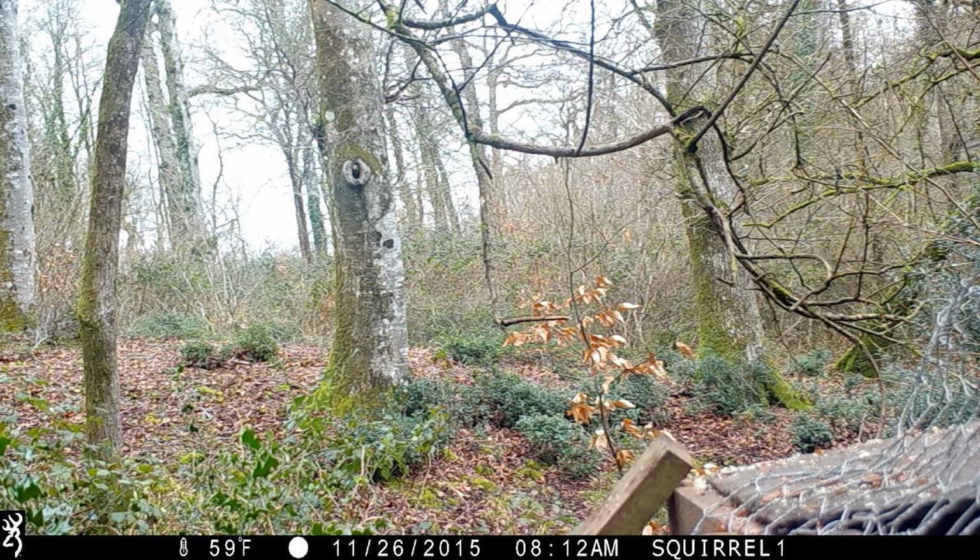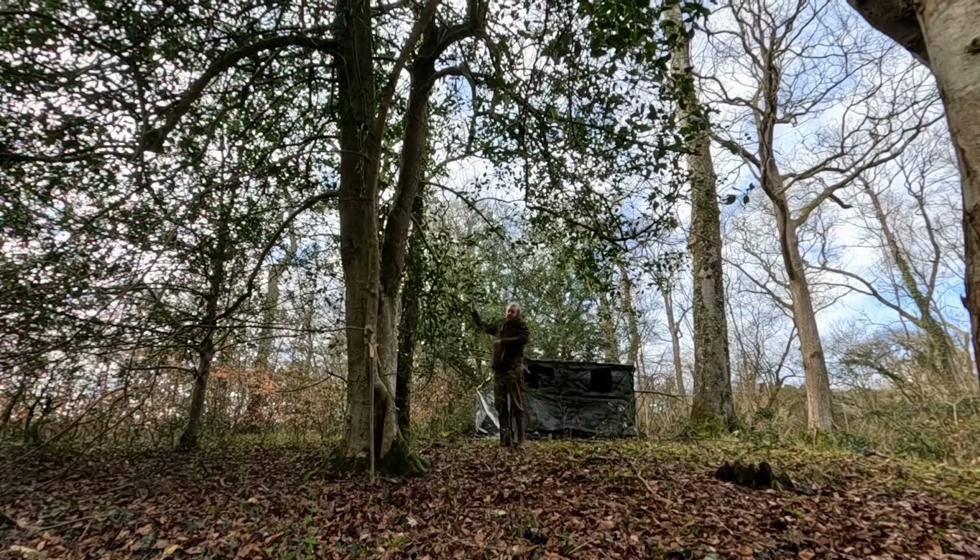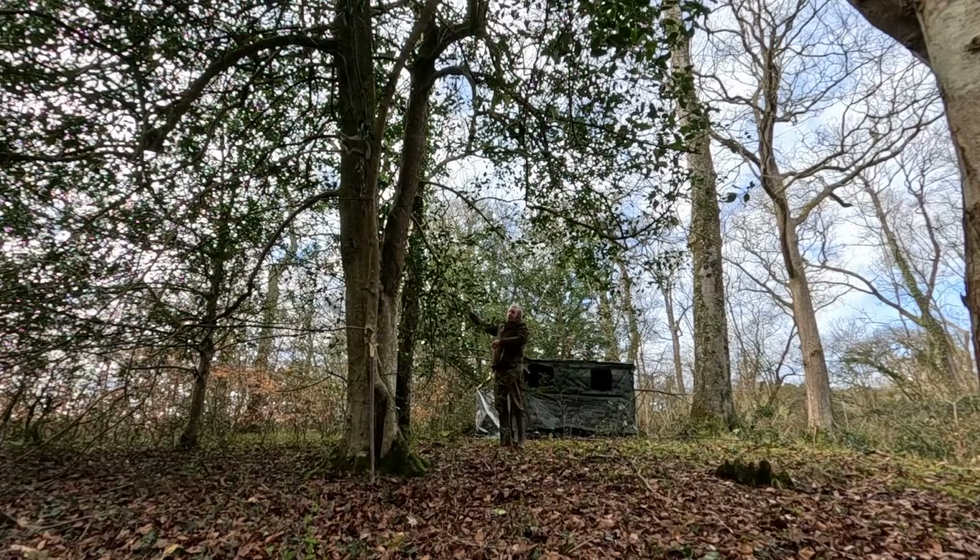But the squirrels have not been idle during the winter. I am fiddling in the holly, and on the phone of course, when this happens. Let's just look at it again. Yes, indeed, that was a flying squirrel.